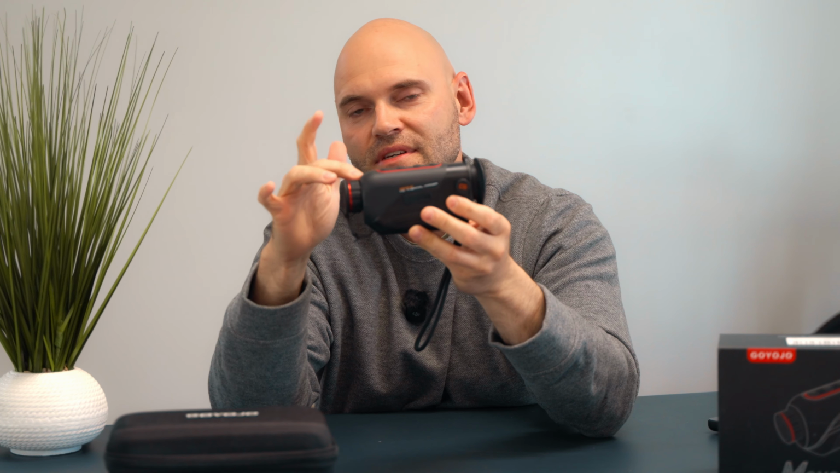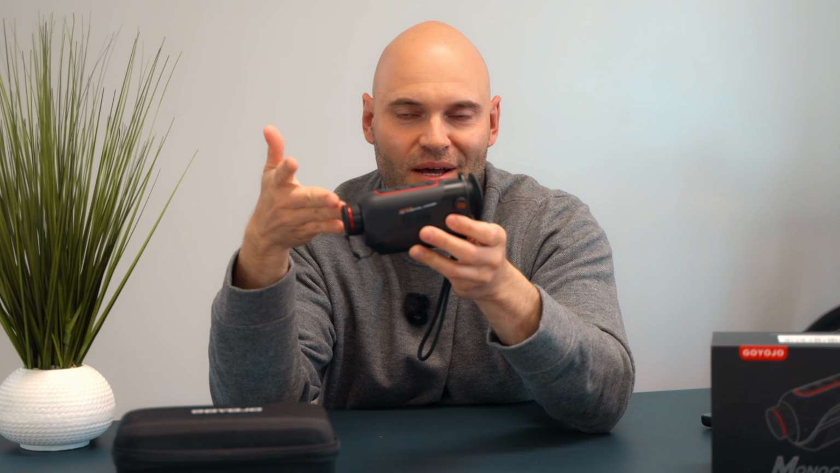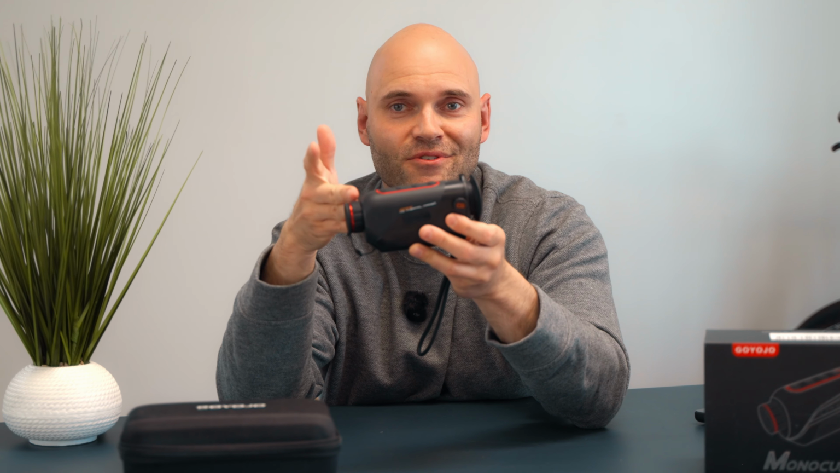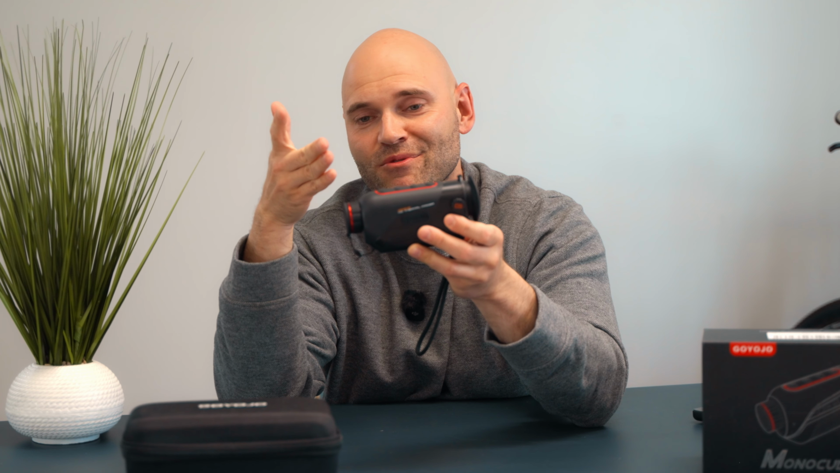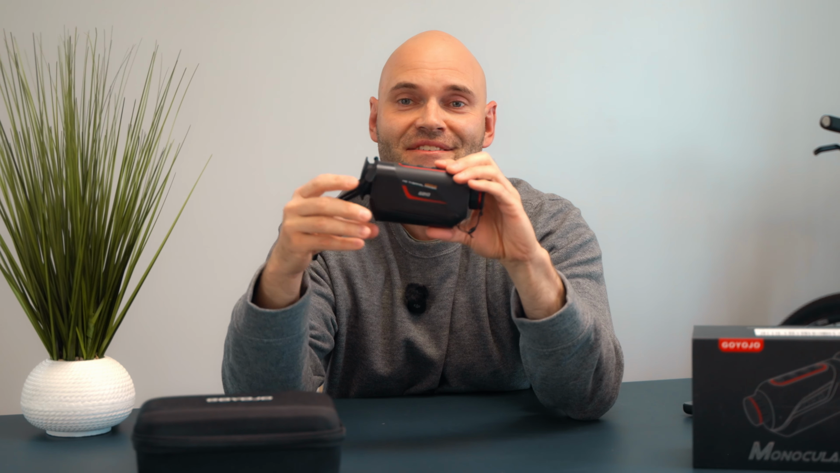They also include storage, so you have 16 gigabytes of storage. With the small resolution that it records and captures, you can have around 4 to 5 hours of video recording. It records video and takes pictures, so you have 4 or 5 hours of recorded videos and around 10,000 images. So it's absolutely insane. I think it's phenomenal.